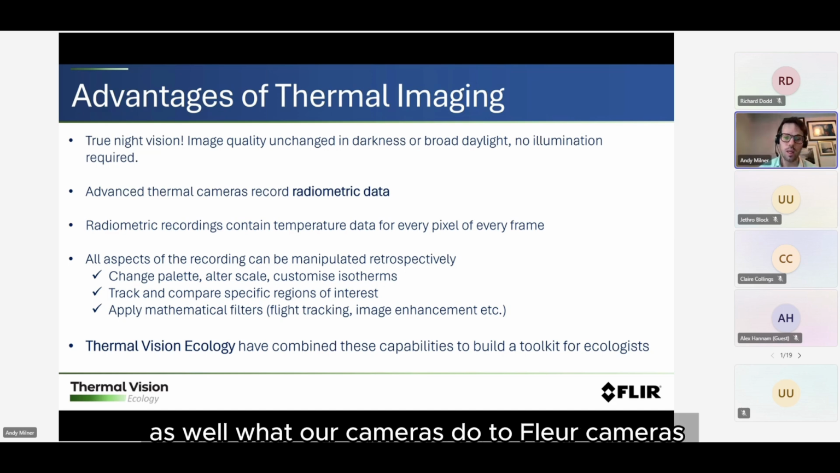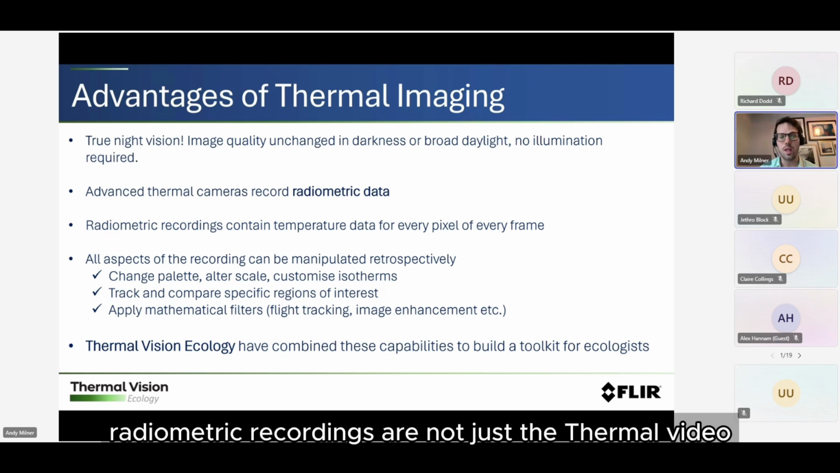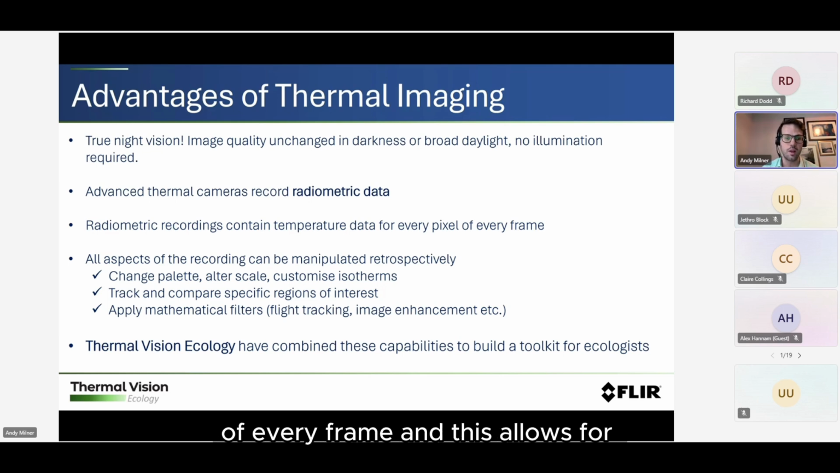As well, what our cameras do, the FLIR cameras, is they record the radiometric data as well. Radiometric recordings are not just the thermal video, they contain temperature data for every pixel of every frame. And this allows for actual data manipulation.